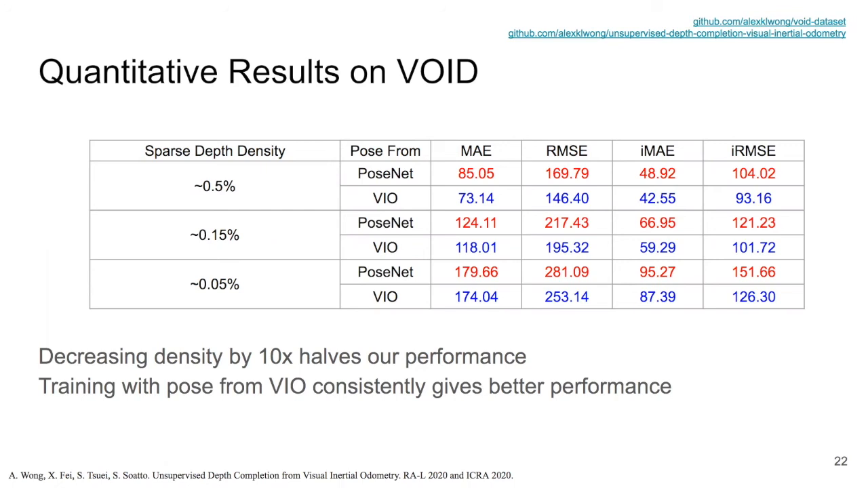As density decreases by 10 times, performance of both models decreases by approximately 50% across all metrics. Hence, our performance degrades gracefully with respect to density. Also, we note that training our refinement network with pose from VIO consistently gives better performance. We attribute this to the challenging motion of the dataset, which makes pose much harder to learn.